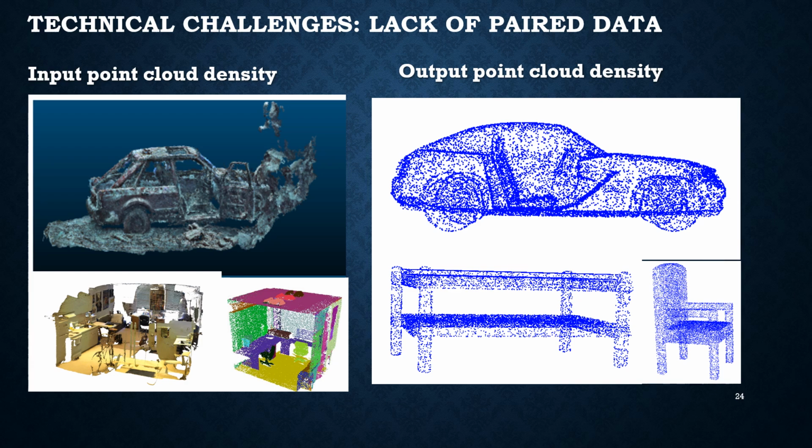In terms of output, state-of-the-art completion algorithms produce point clouds up to 16,384 points. This is large compared to past works. However, it is nowhere near the number of points in real-world point clouds.